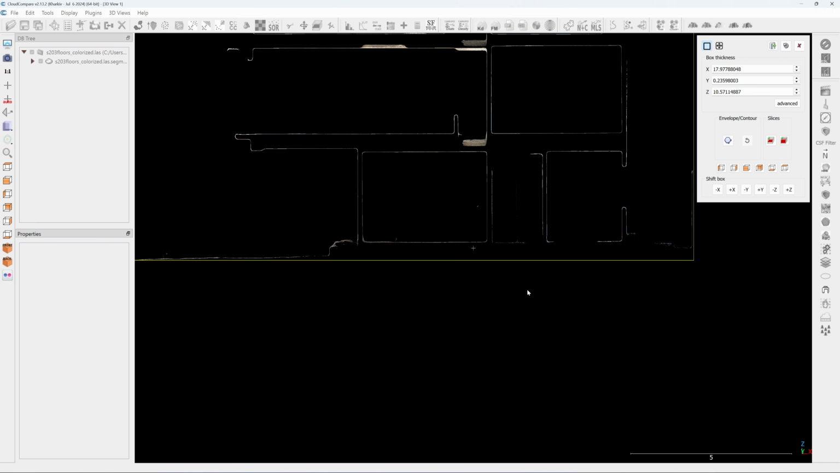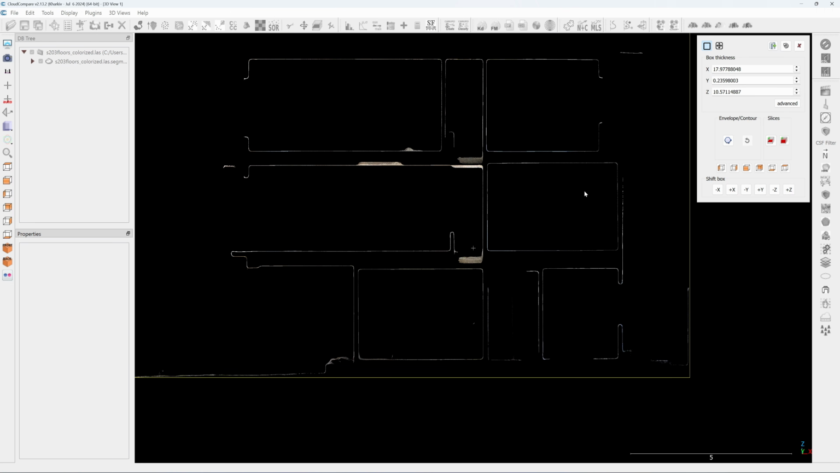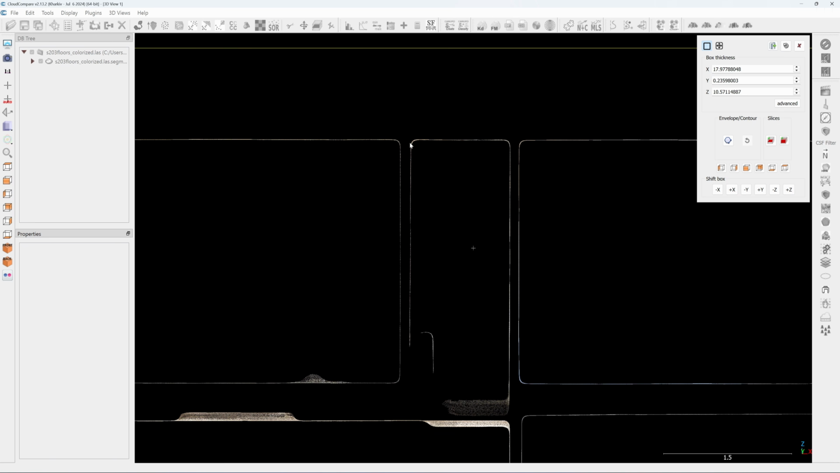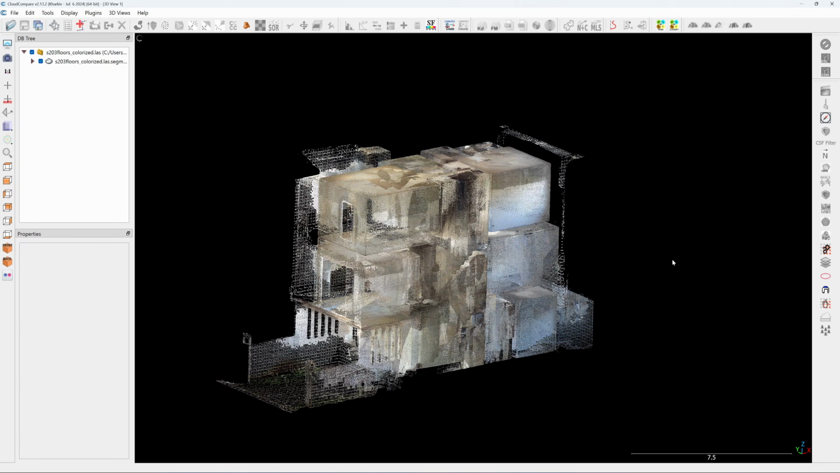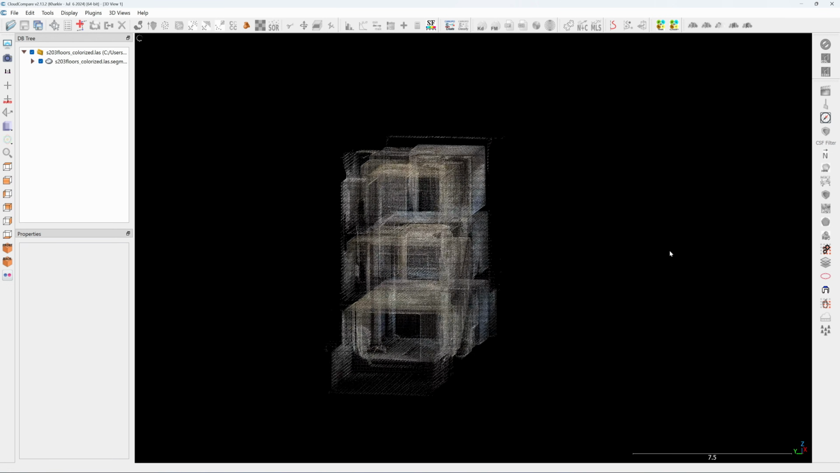Yeah, third floor is parallel. Second floor parallels. Some corners are round. Yeah, I told you before it's round. Precision is good. Accuracy is good. There's nothing outstanding over the C1. Pretty much the same result.